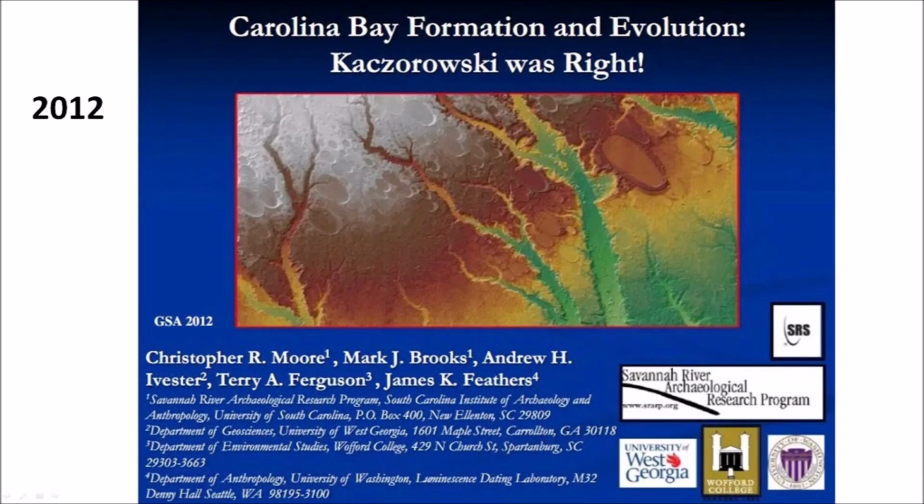In 2012, Moore, Brooks, Ivester, Ferguson, and Feathers made the presentation at the GSA annual meeting in Charlotte, North Carolina, with the title Carolina Bay Formation and Evolution. Kaczorowski was right, with an exclamation point.